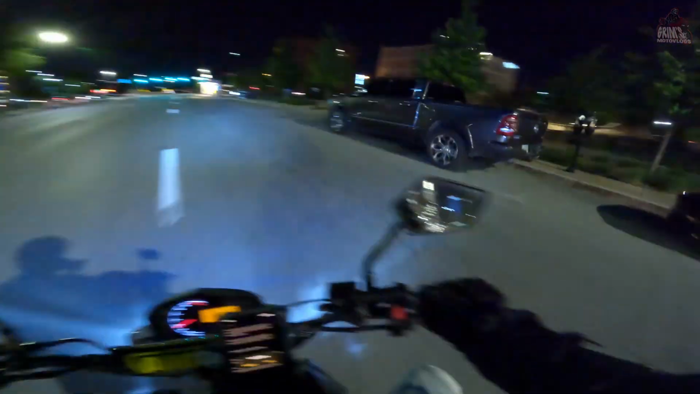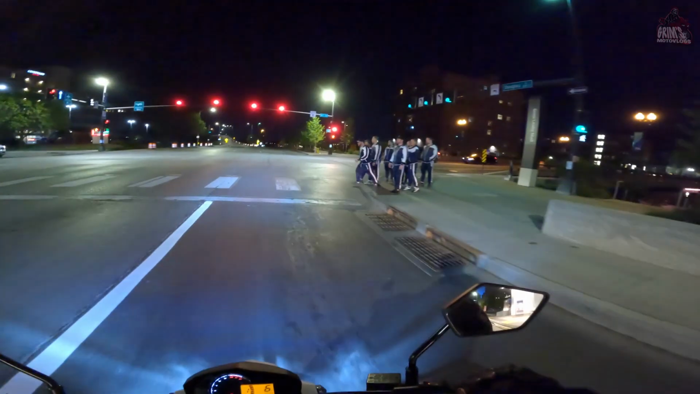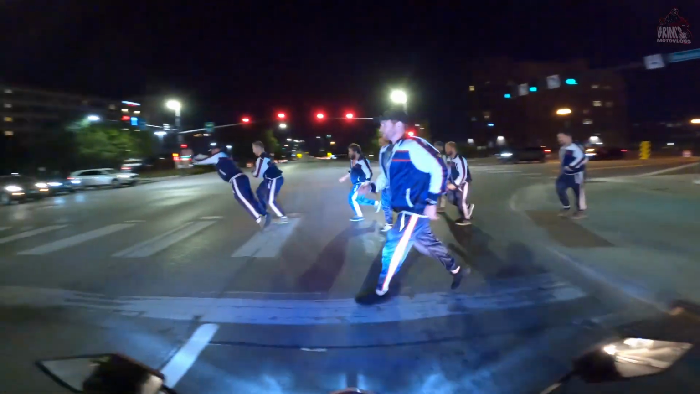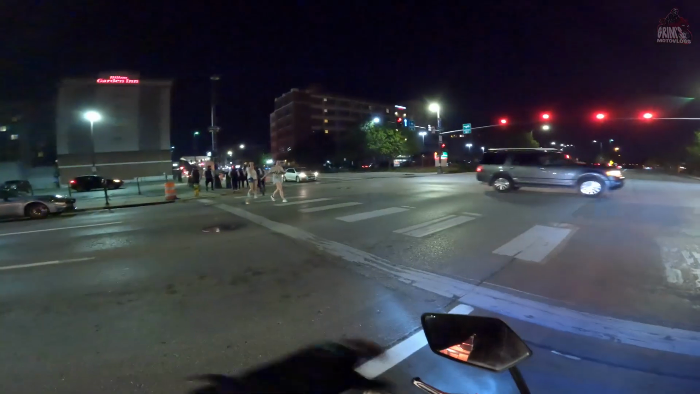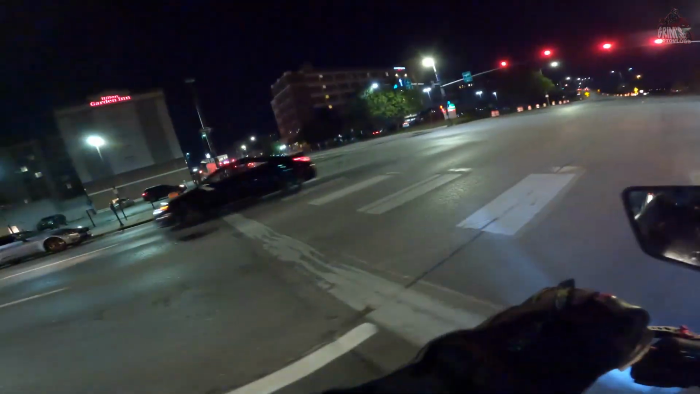Popo are out in force. Got the squad here. Look at this. You gotta jump like they did. Cement's lava. I guess I could turn, huh? Woo, let's go.